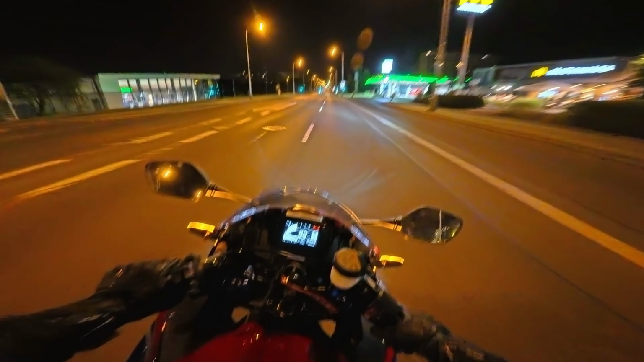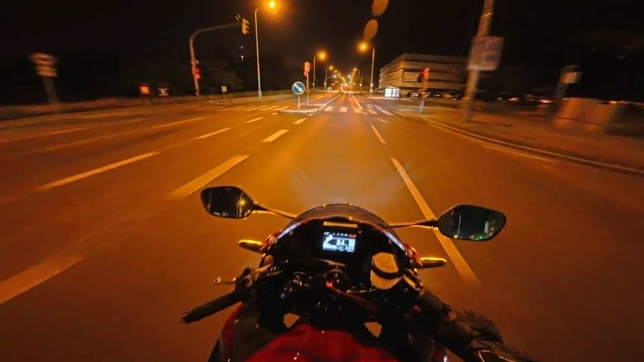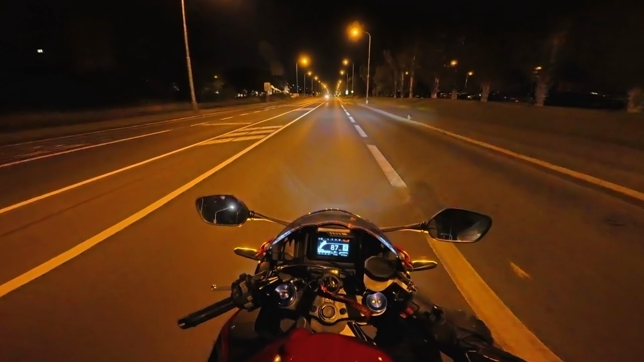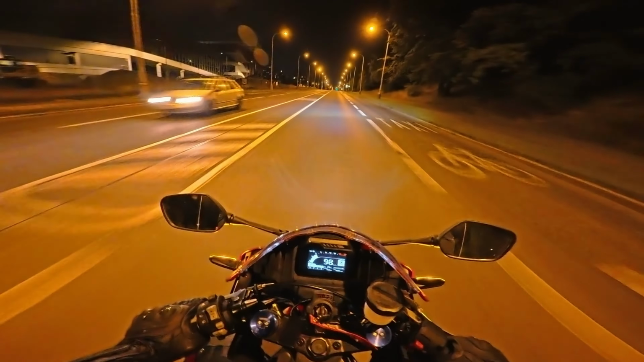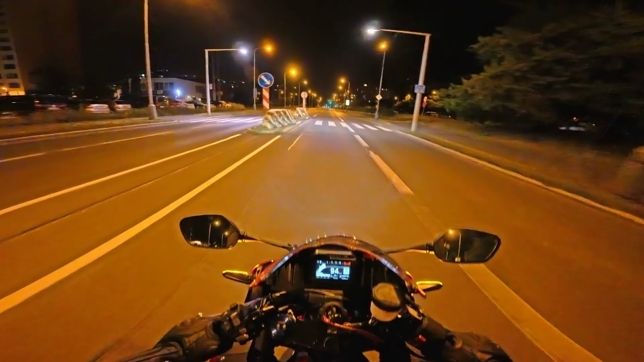I might have to open my chin vent, if that's what you call it. It's like the vent that you have right in front of your mouth on your helmet. I might need to open that in a bit, because since it's a little bit colder now, the visor is starting to fog up and I can't see, and I gotta keep lifting it up. So yeah, it's not too annoying, but it's not too great either.